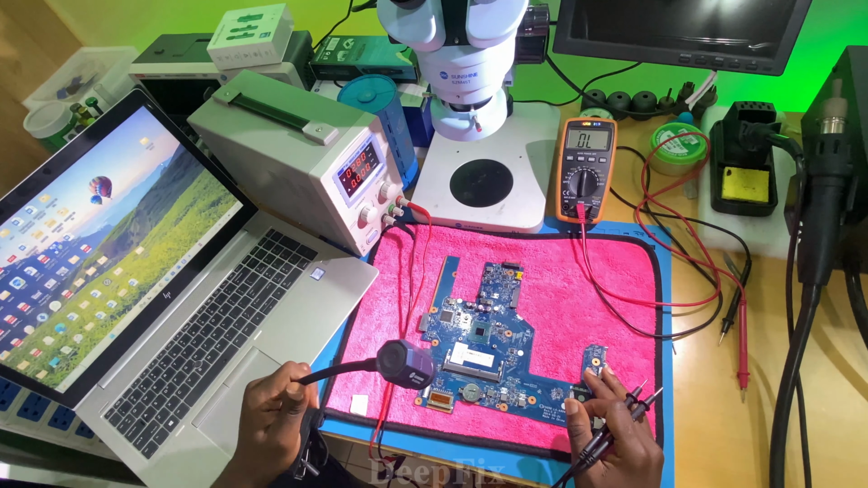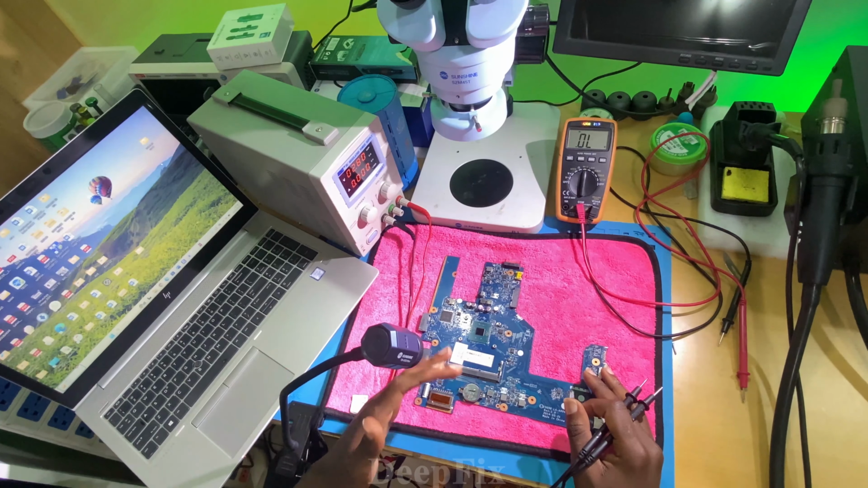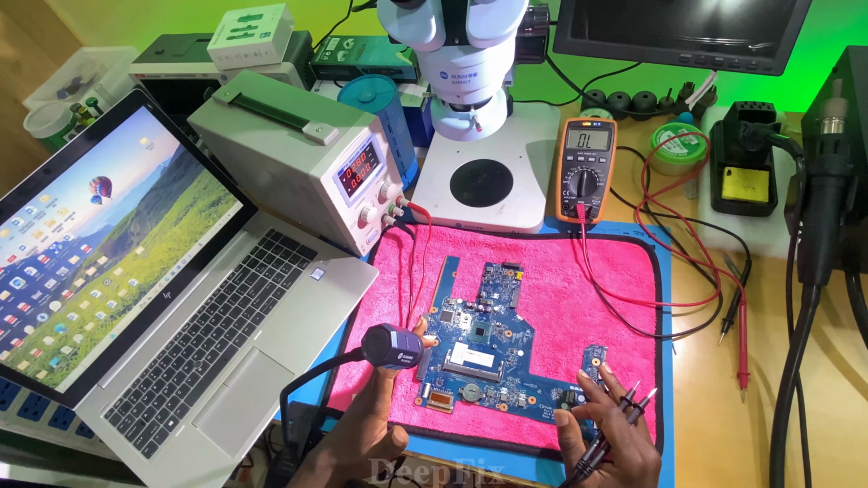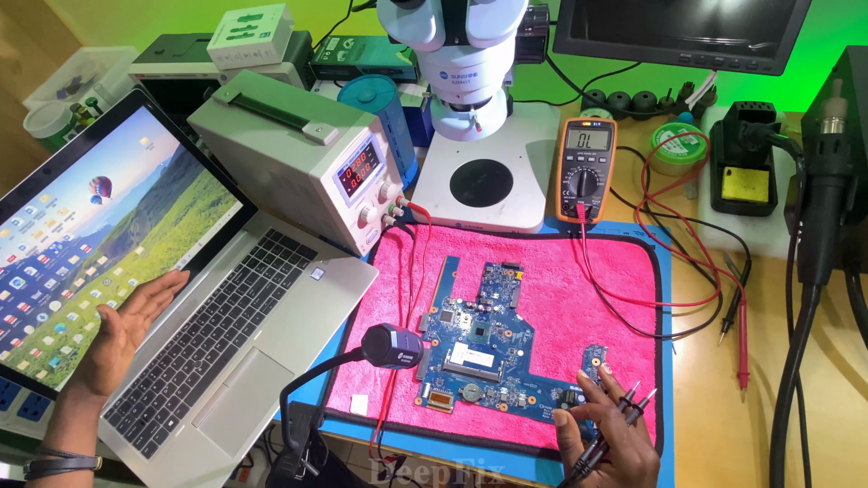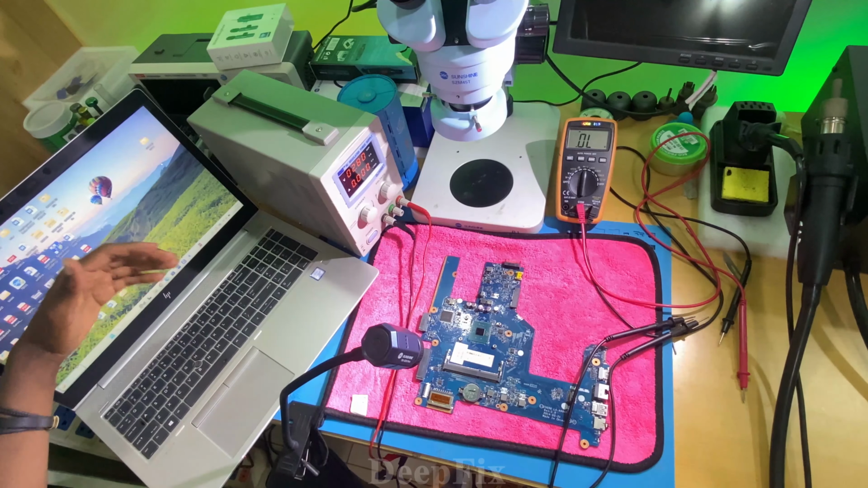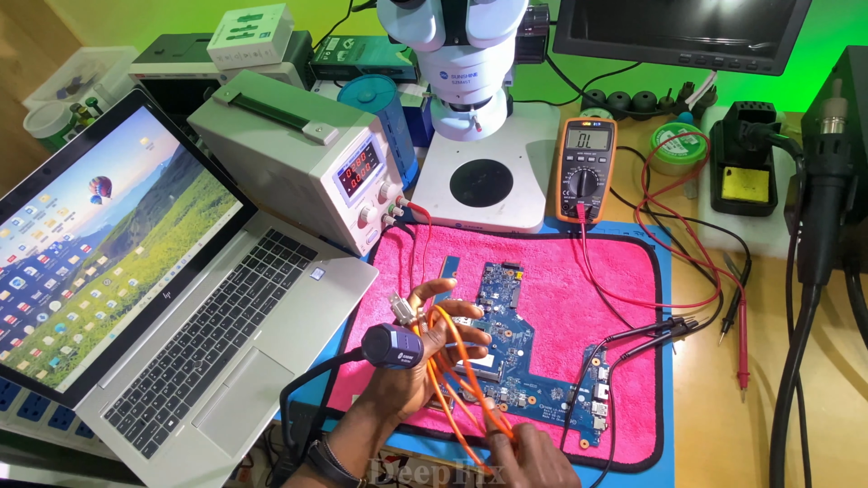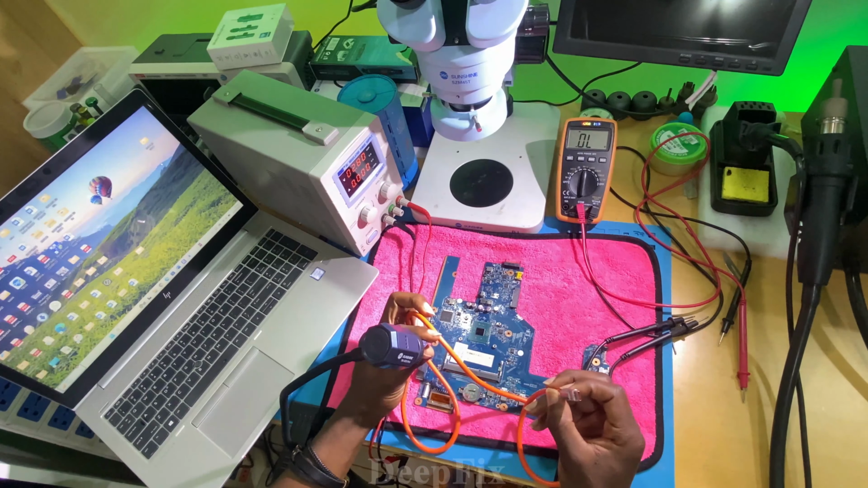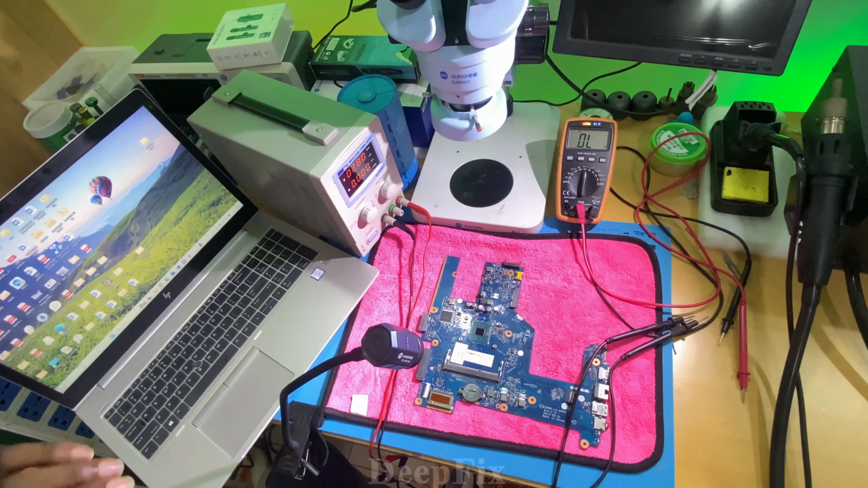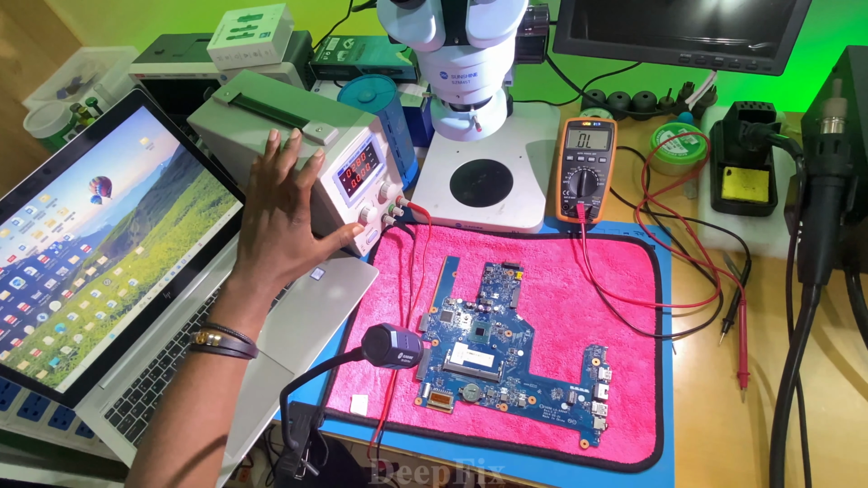What does this thermal camera do? This thermal camera is useful for detecting hot parts. I have software on this laptop which connects this thermal camera to the computer by using a cable. This is my cable, a Type C to USB cable, the original one. And the next one is the power supply.